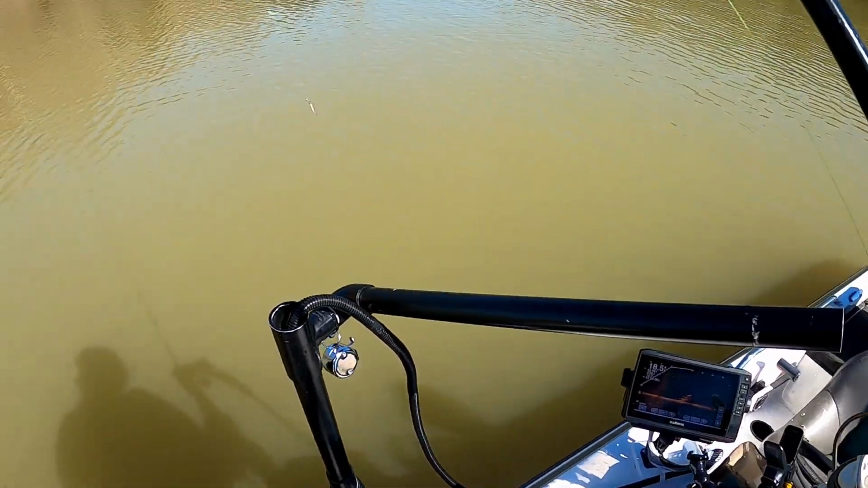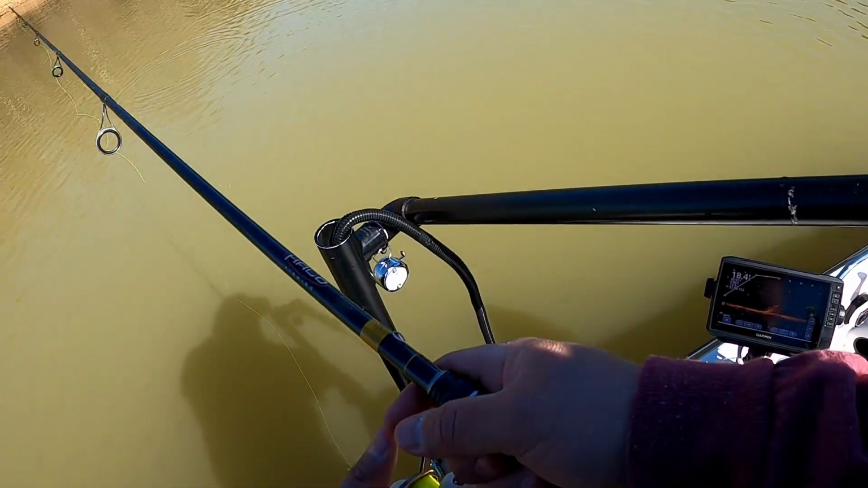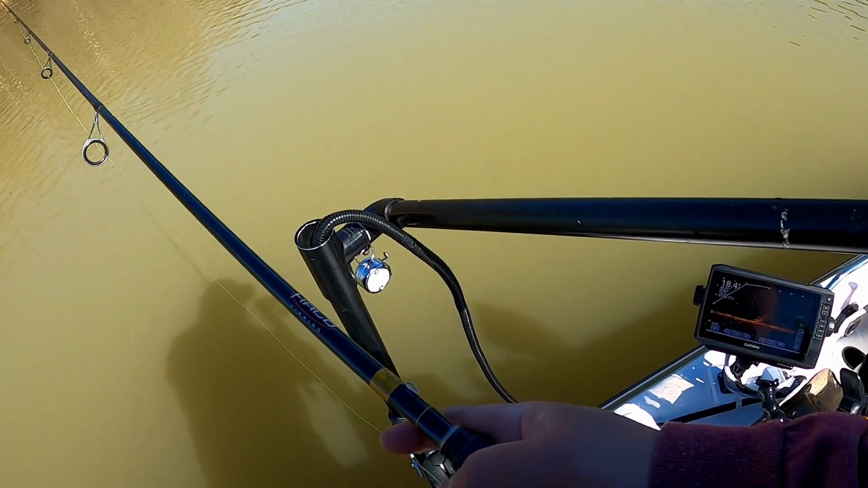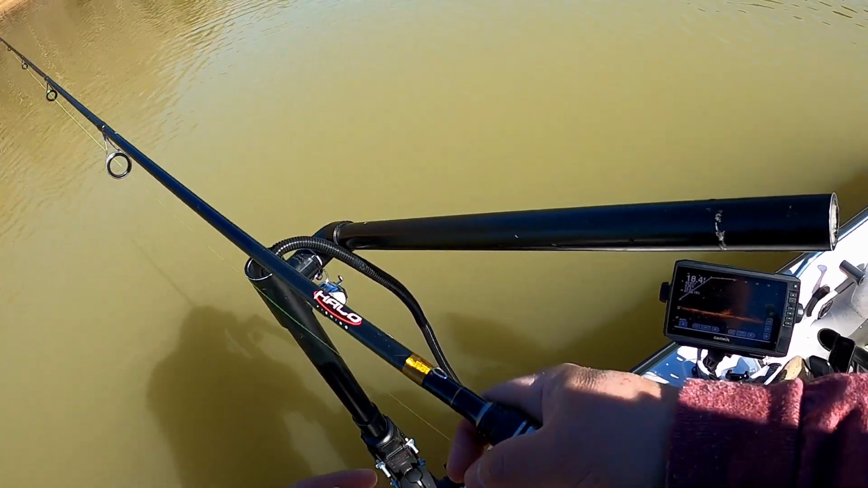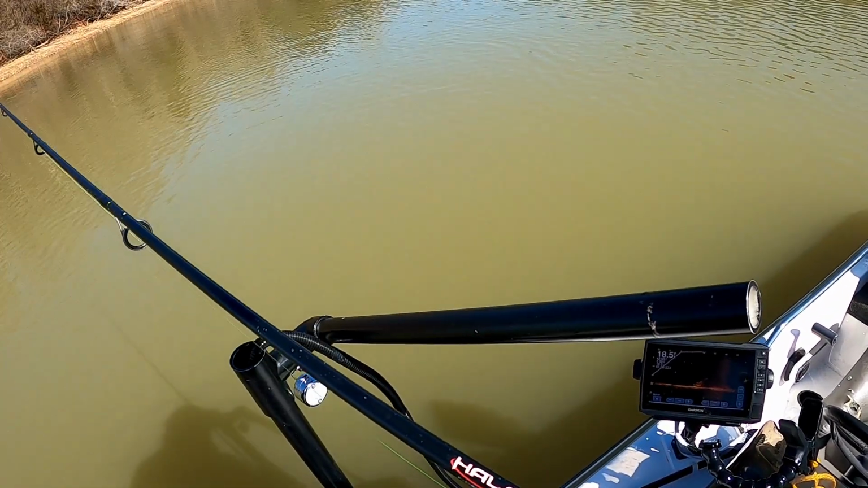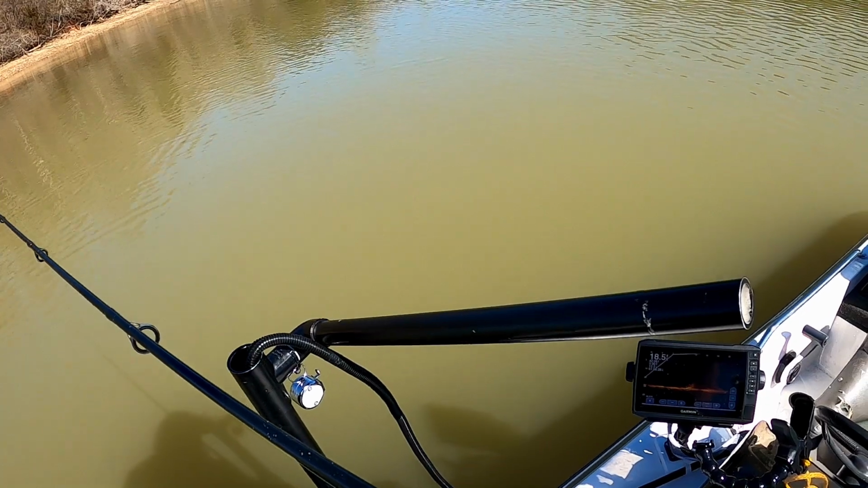What I'm doing is just swinging it out on the trees and lifting up. This is where normally, if you didn't have a scope, this is another benefit, trying to keep from getting hung up as bad. You still get hung up, but I can see where to stop it, when to lift it up, and when to drop it back down.